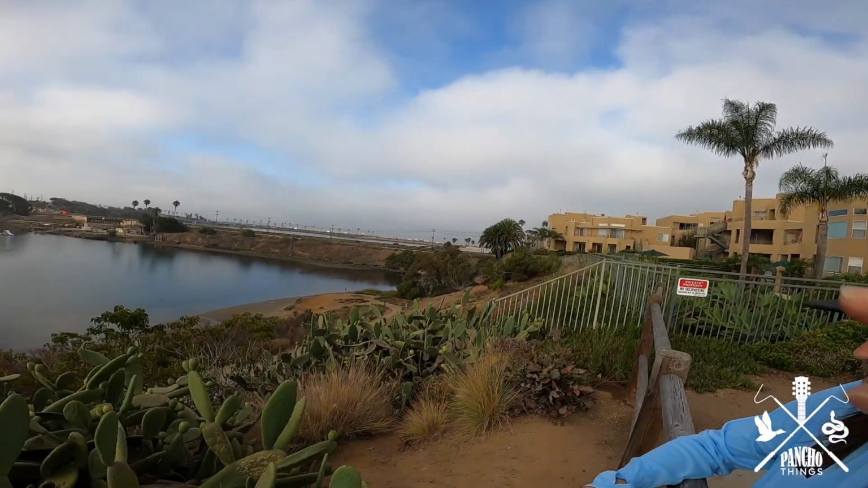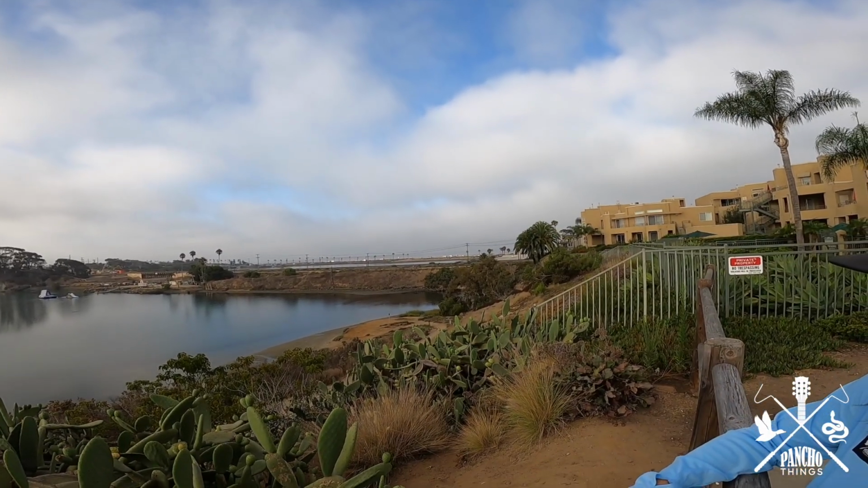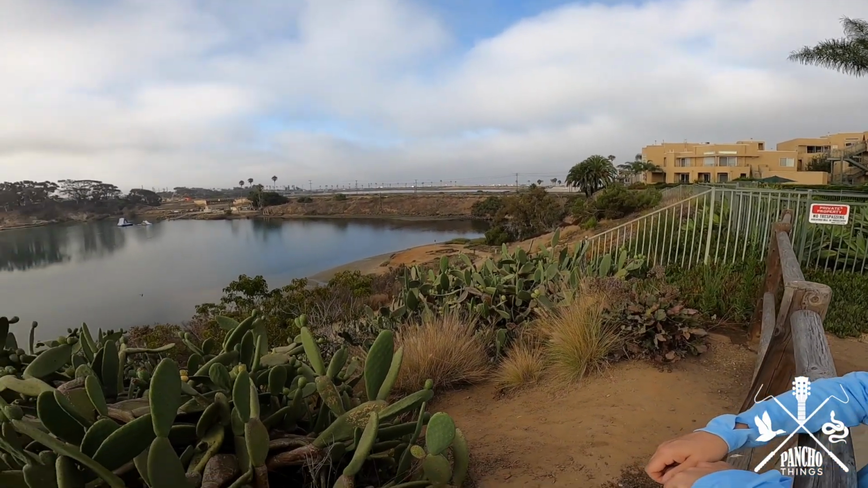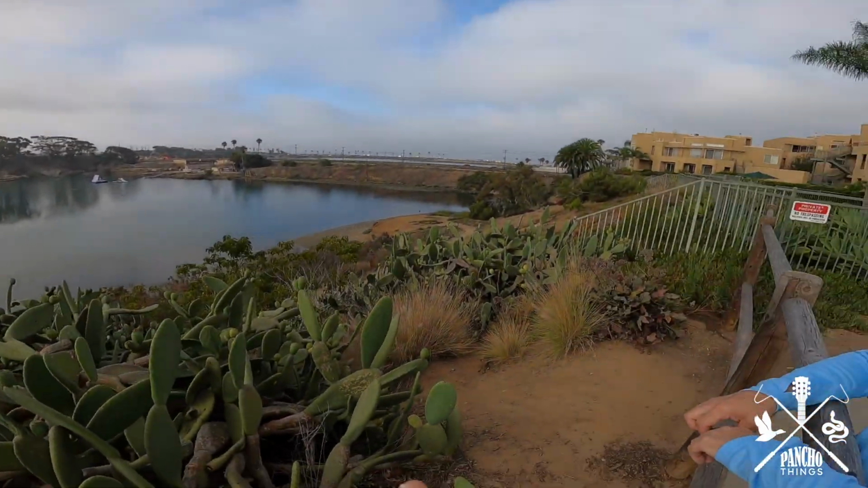And more importantly, back there, all the way back, is the ocean, and this pond and that lagoon at the end are all saltwater fed, so it will not be helpful to us. So we are gonna get in that GPS and try another one.